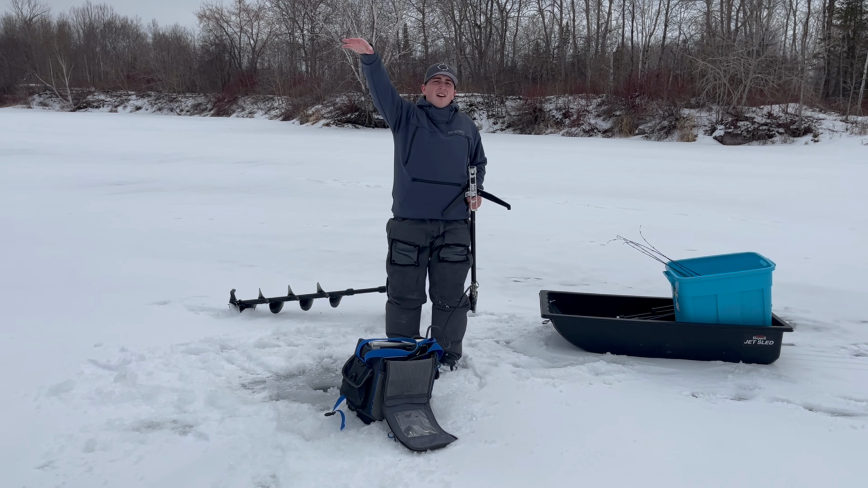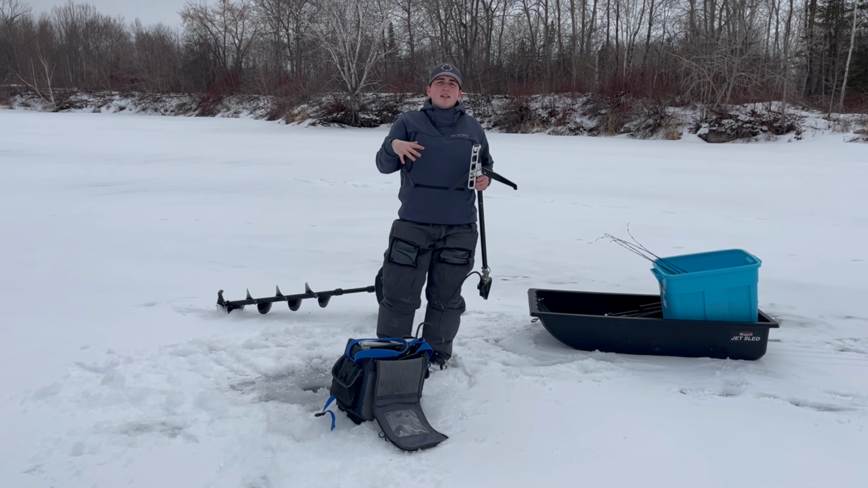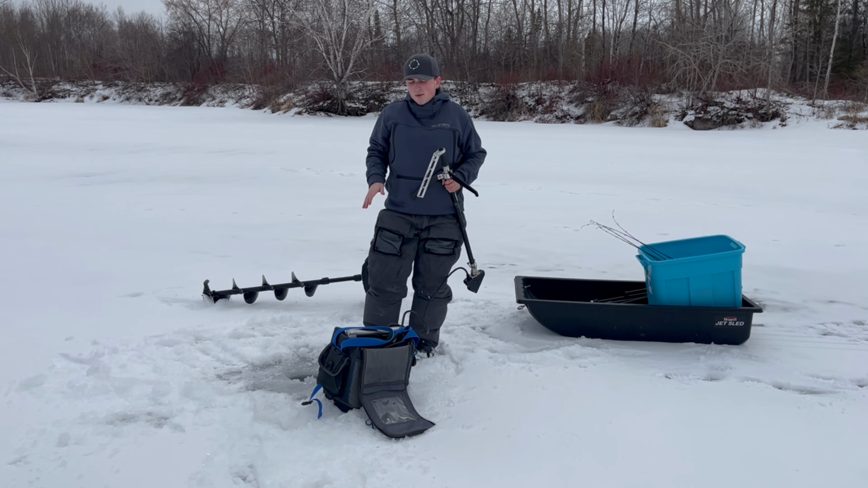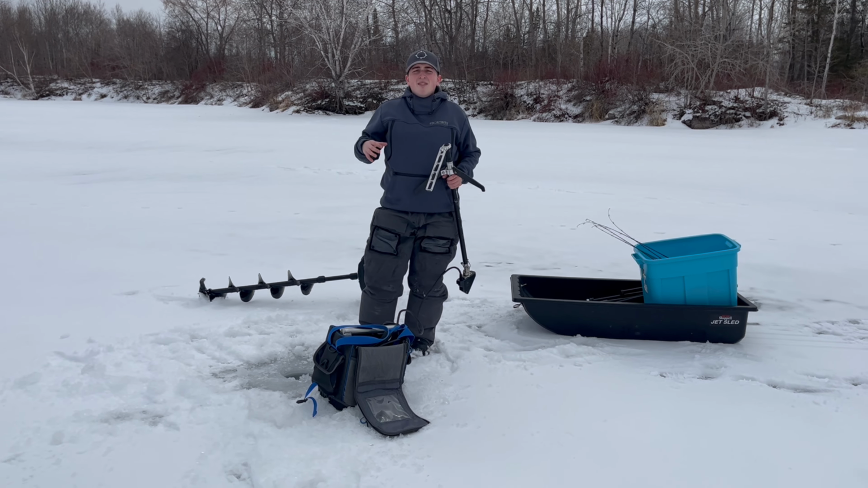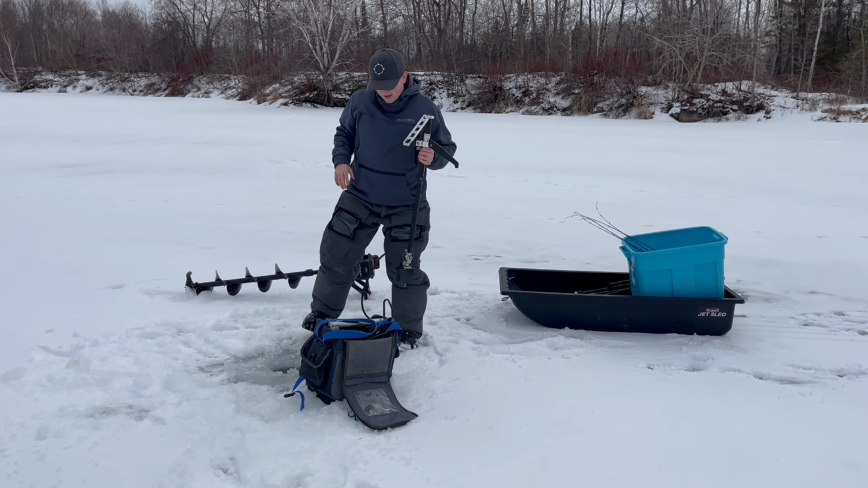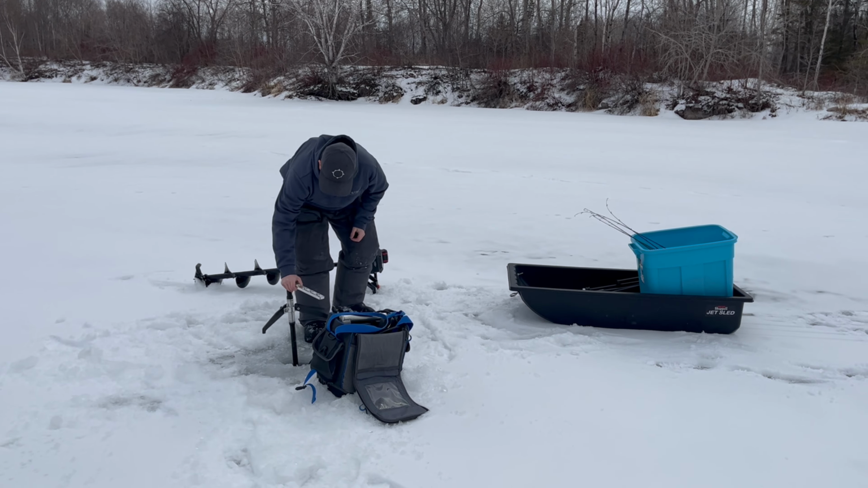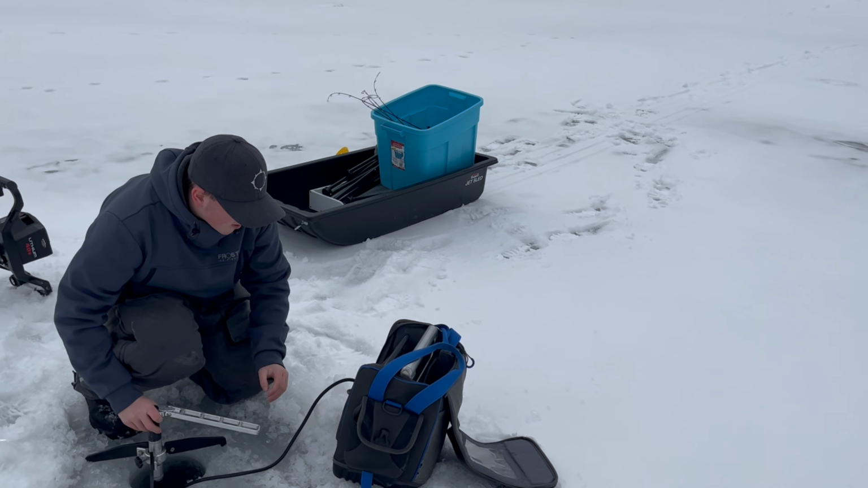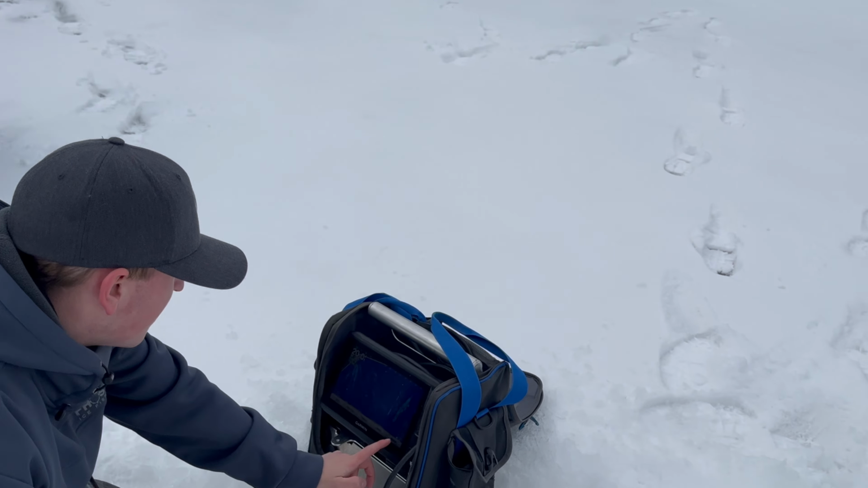So each side of each pond, this is the deep side. We have a big deep basin that goes to about 25 feet in some ponds. This one I believe is about 20 feet or so. And those bluegill are going to be in a huge suspended school in these deep basins. So what we're going to do is pop our live scope down and see where we're at. We're at about 20 feet of water here.